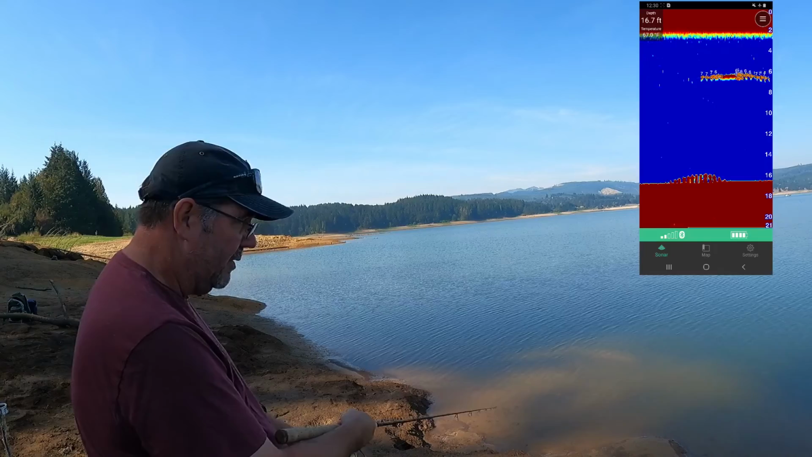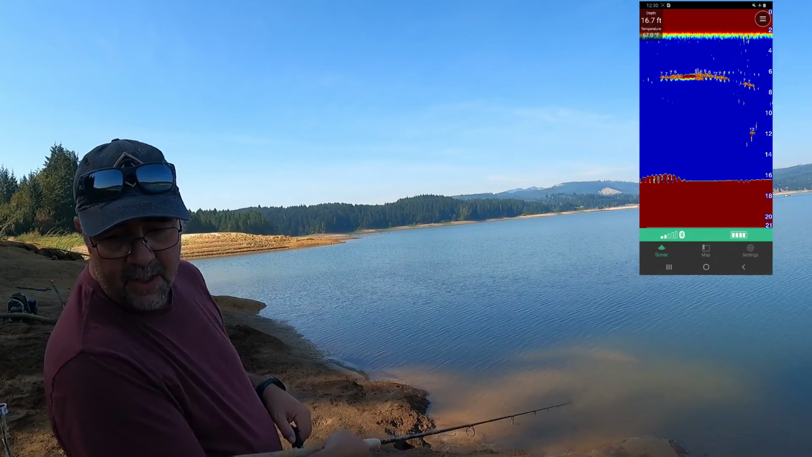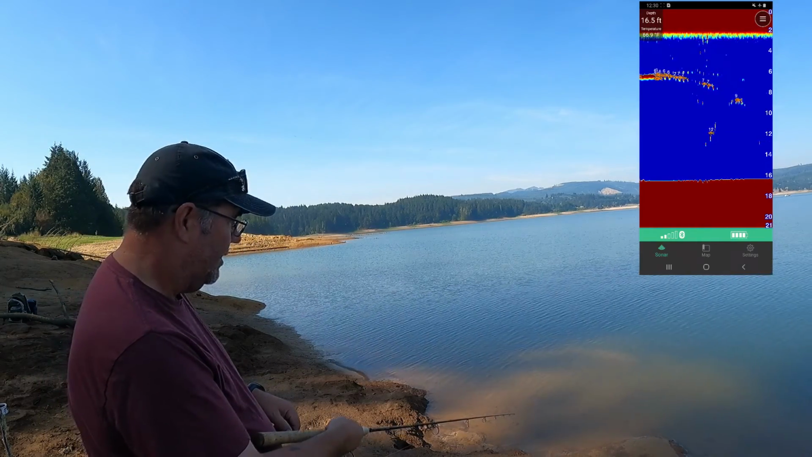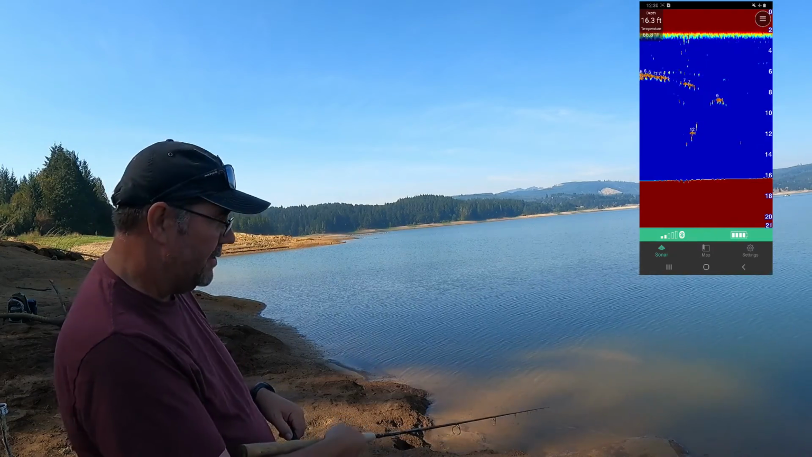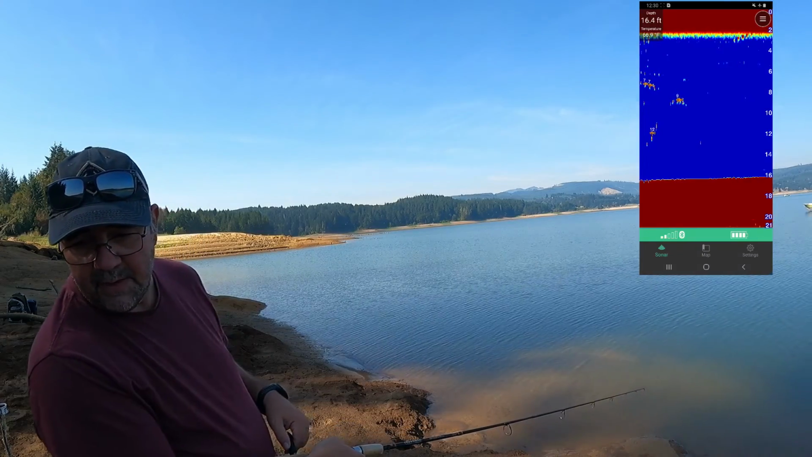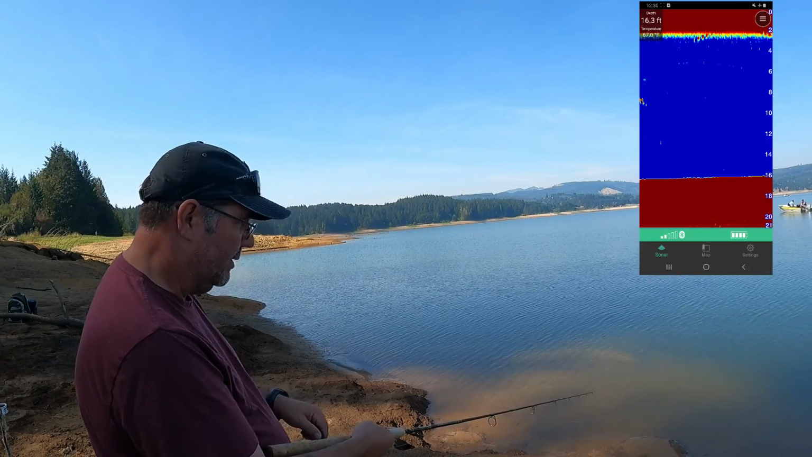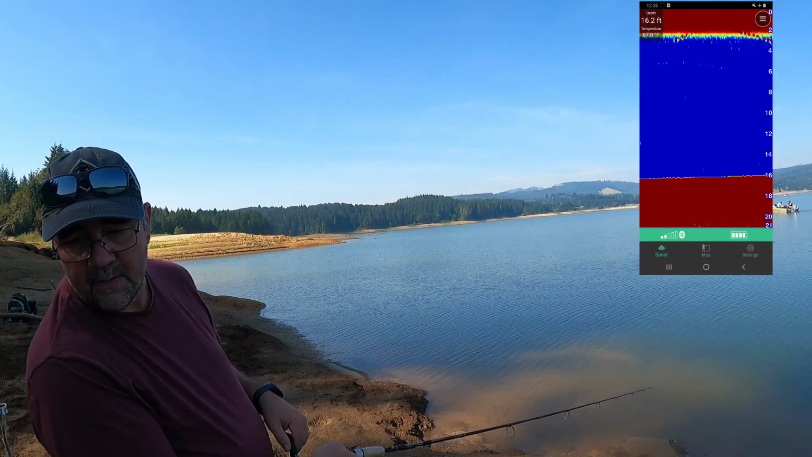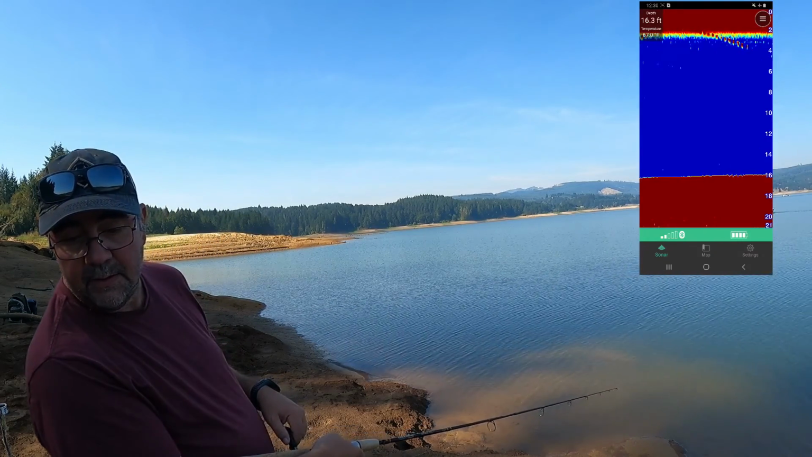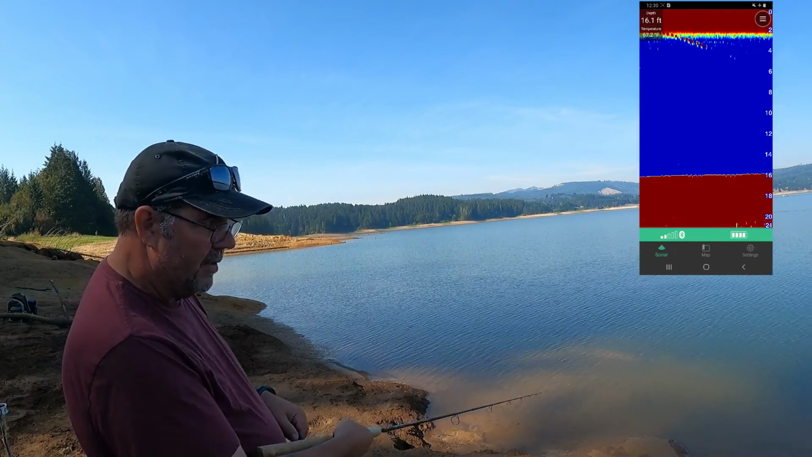It's got a couple different frequencies. You can change the speed. You can change how sensitive it is. I'm just kind of leaving it on the default settings. There's 2 frequencies available. I think the higher frequency you'll be able to detect smaller fish, I guess. I'm not sure, or maybe a little bit deeper. Right now it says I'm in 16.3 feet of water. And there's vegetation and stuff like that on the bottom.